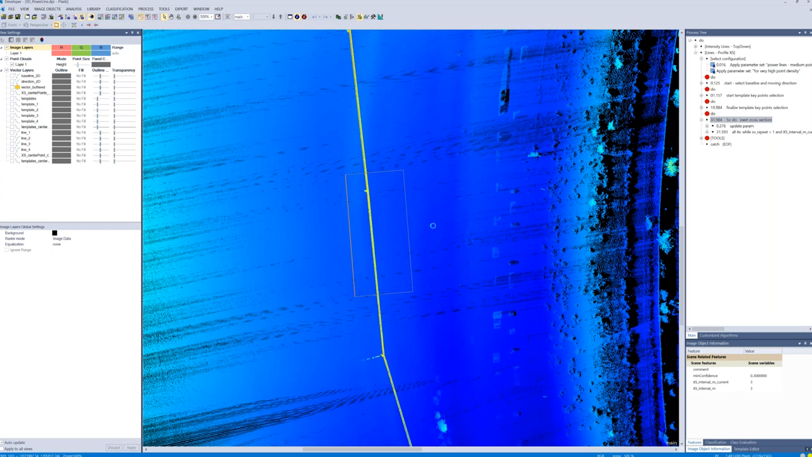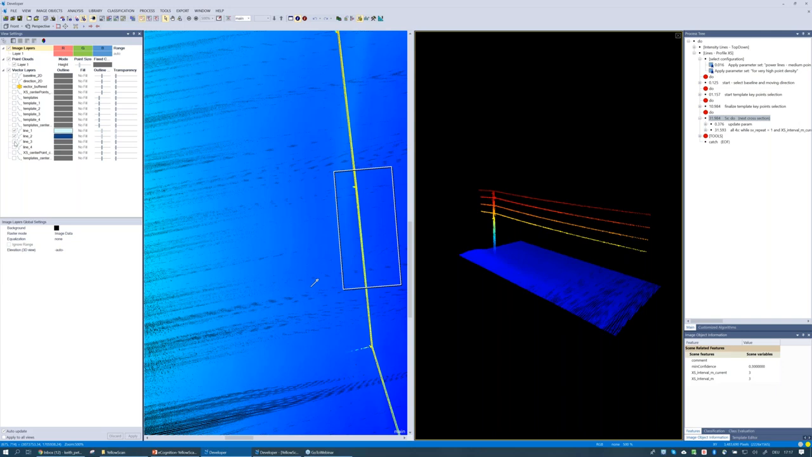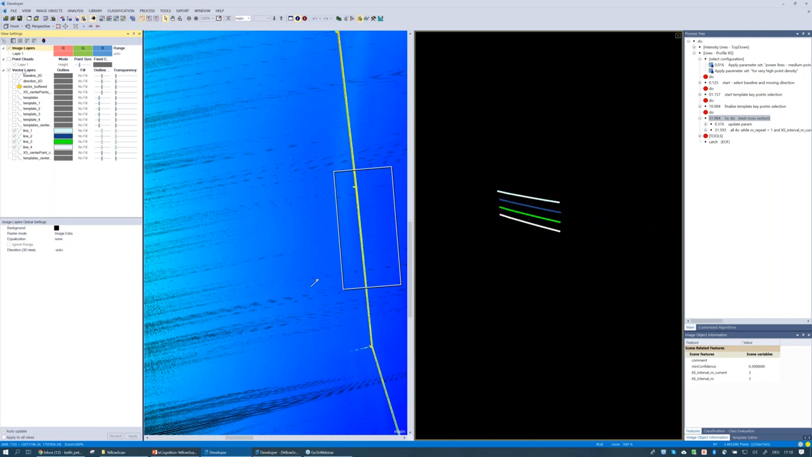So again, nothing to see here. I haven't turned on the vector lines, so we can do that in the viewer. And now you can start to see these 4 vector lines appear here. I'll turn off the point cloud so we can see these better. And I can take these lines, I'm turning them within the viewer.